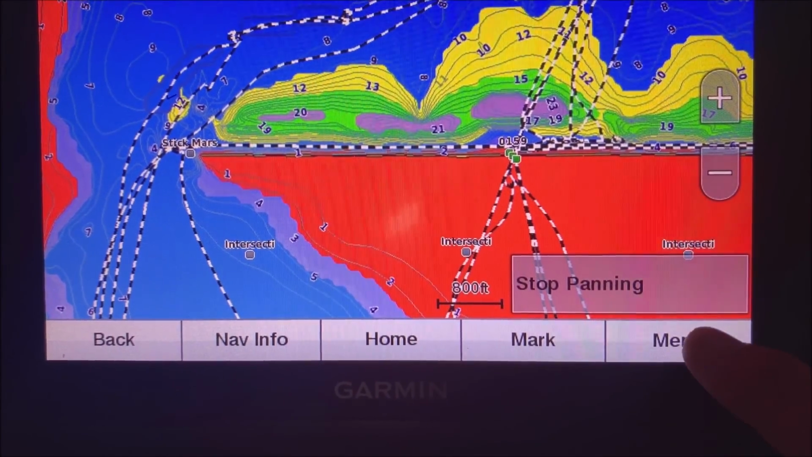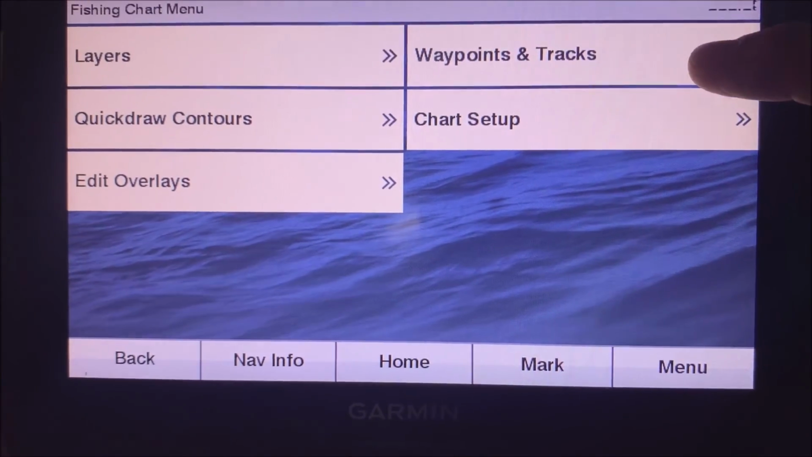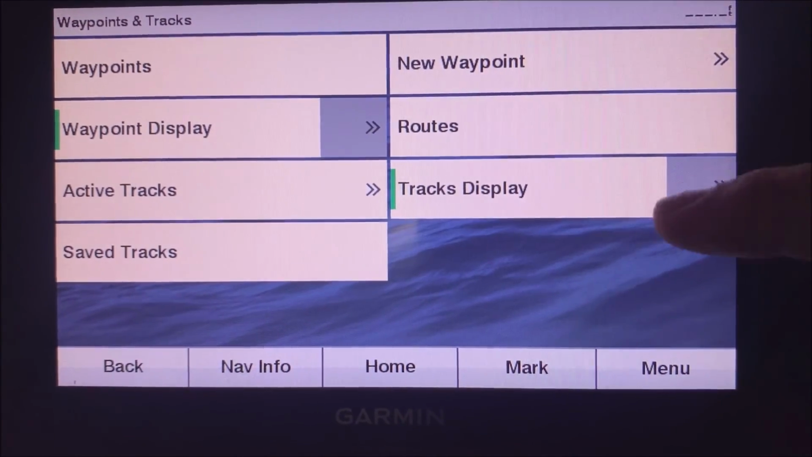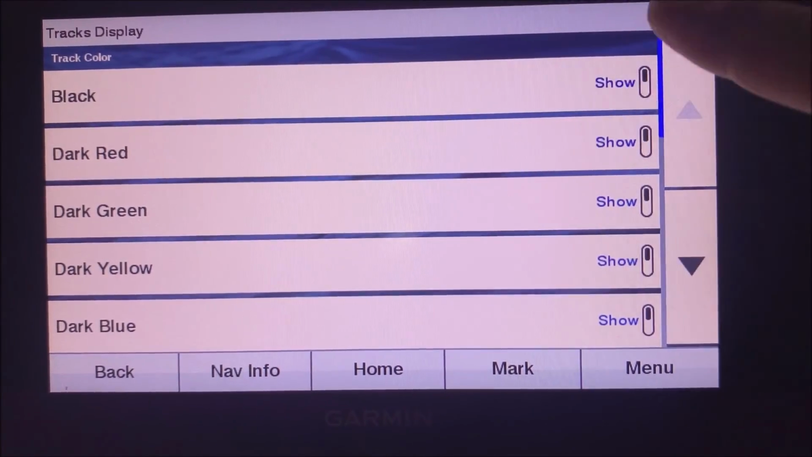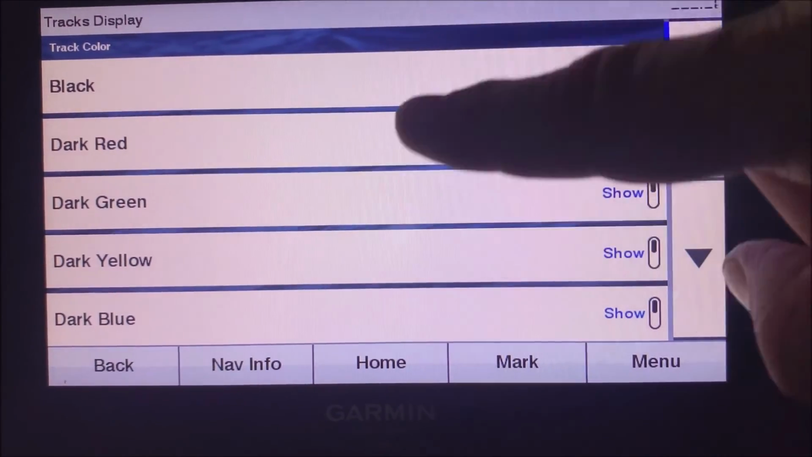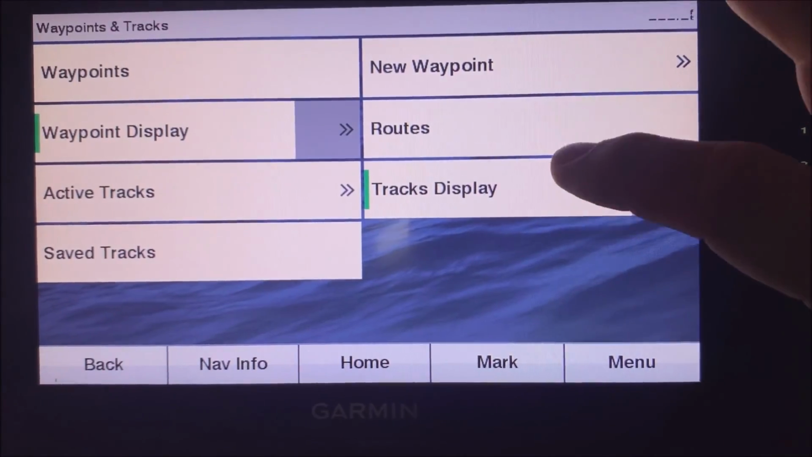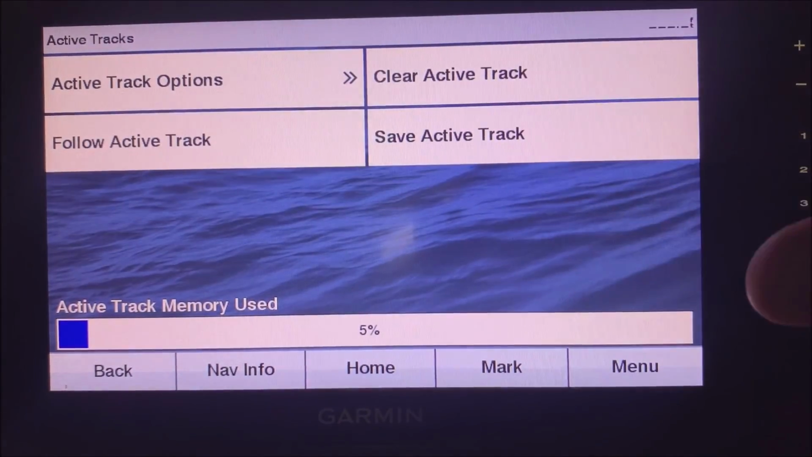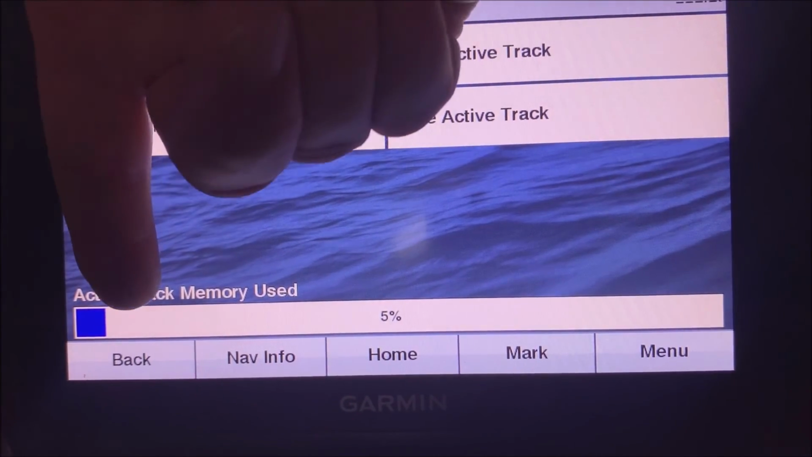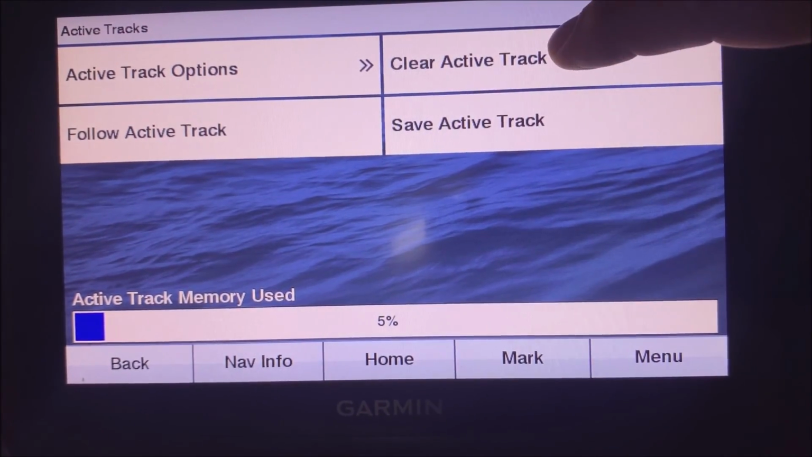And what we're going to do is go in here to menu and then go to waypoint and tracks. And then you can turn the track display on or off just like that. And it'll show which ones to show. You can change the colors and all that kind of stuff. Oops, sorry, didn't mean to hit the camera. But what I want to do here is go to where it says active tracks. And then see, I've got all this memory right here for active tracks. I'm going to hit clear active track.